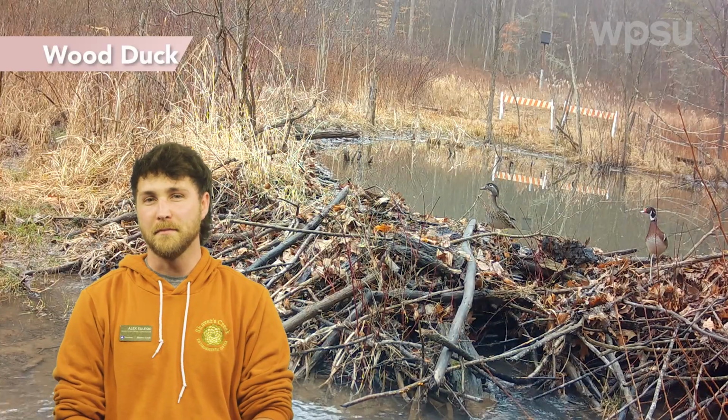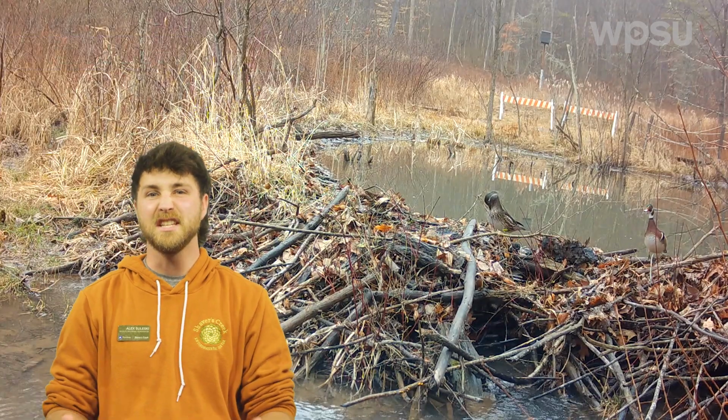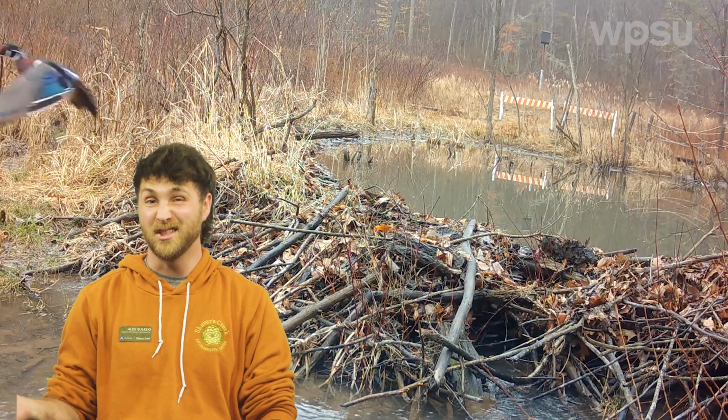Now here we get a look at a male and a female wood duck. And as dabbling ducks, you can see how much easier it is for these guys to take off. They can really just hop right off the ground, unlike our mergansers that need that long water runway.